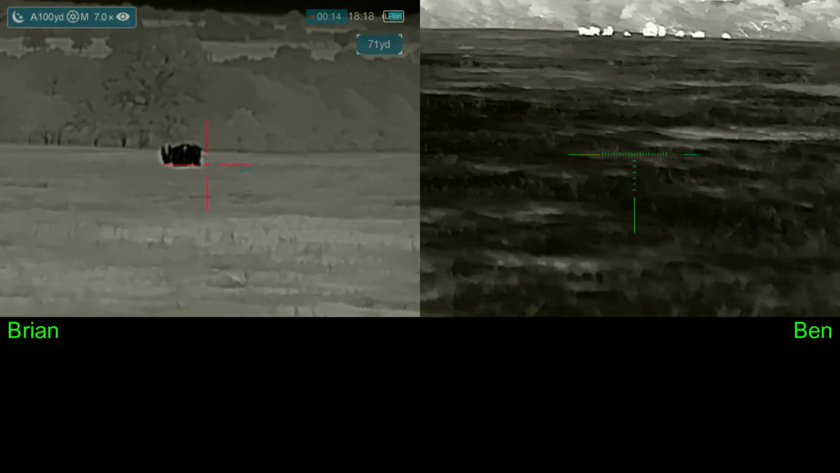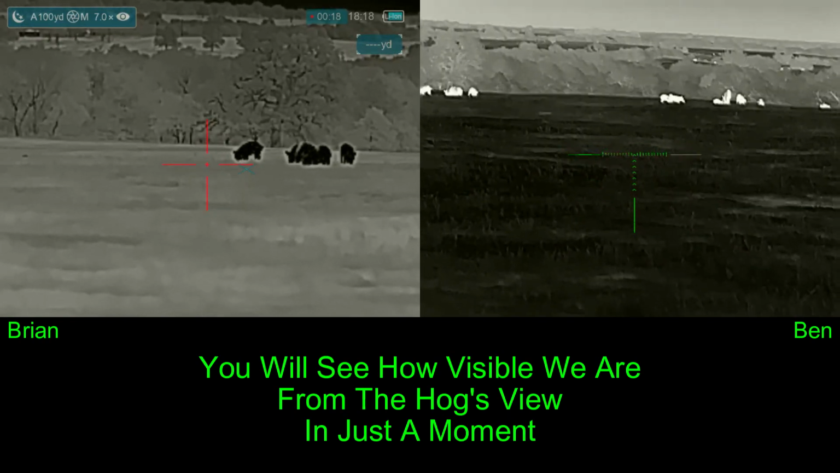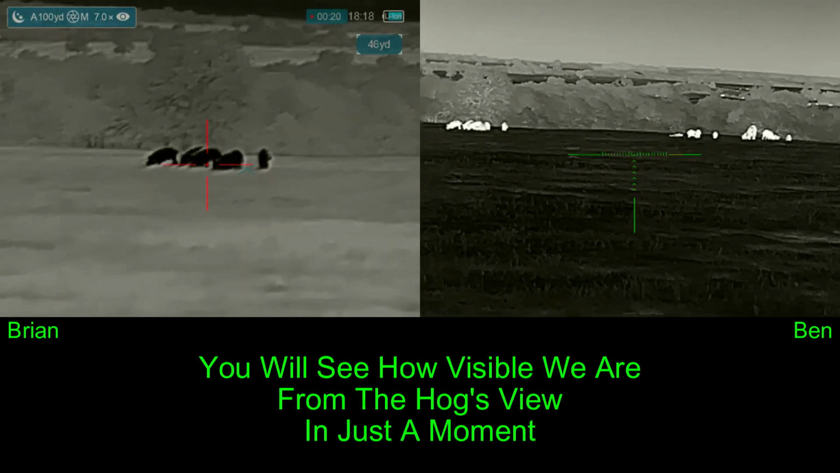And as you can see, we're about 130 yards away, and we've decided this is probably close enough. We can watch them with their naked eyes, no problem. We figure they can see us as well.